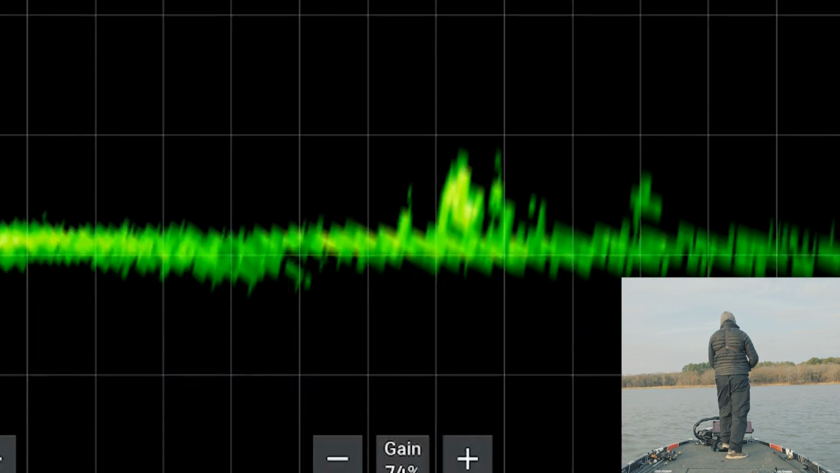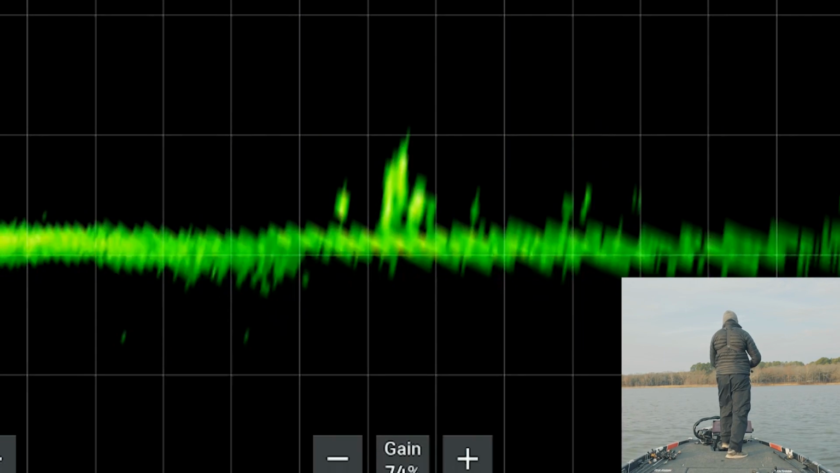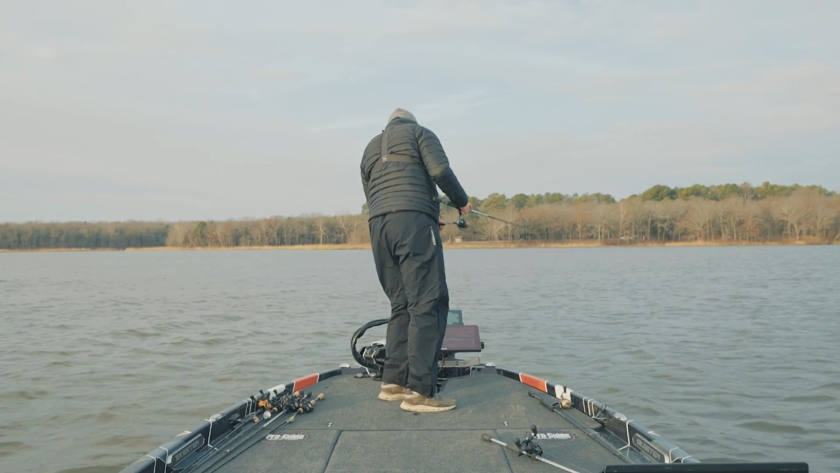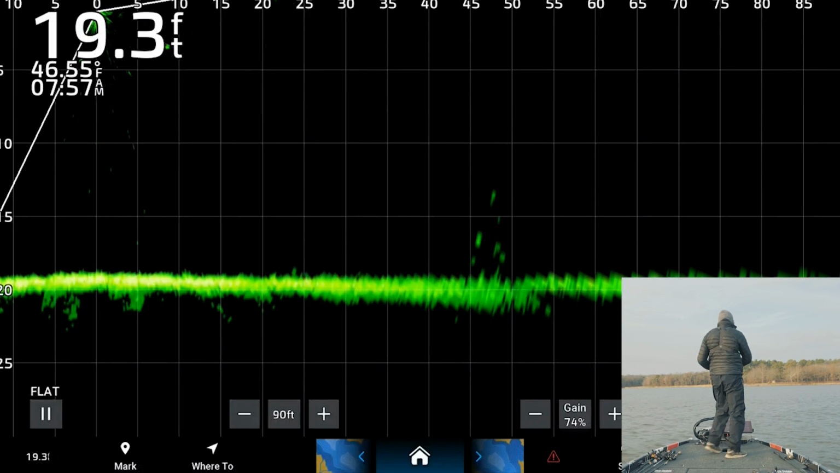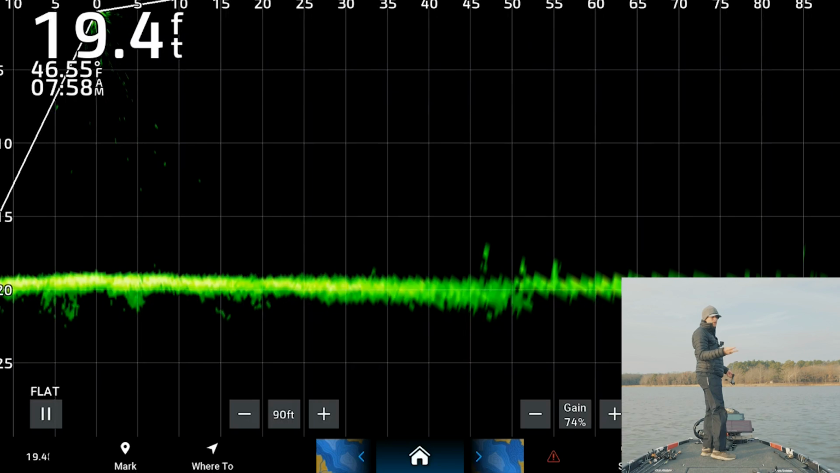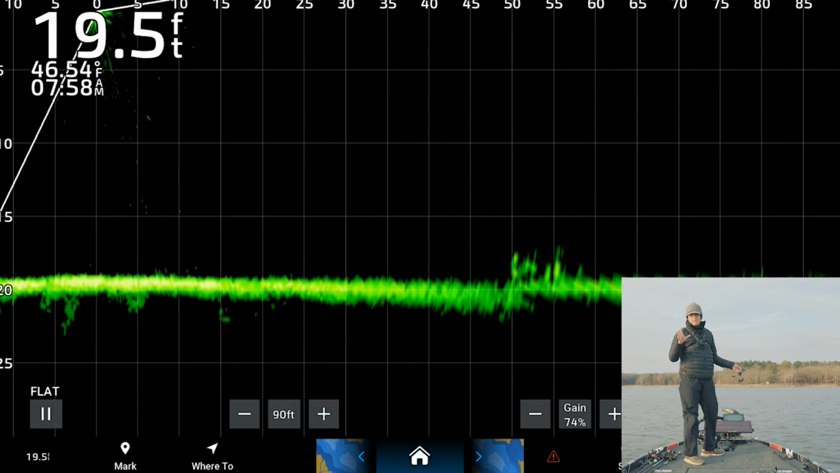But all that stuff there at 65, that's all bait fish, and they are sucked to the bottom, which honestly makes sense with how cold it is. You can see water temp is 46, what is it? 46.5, oh man. The bait is moving fast and they are moving across the bottom. So probably not a whole lot of suspending jerkbait stuff. It's gonna be like Carolina rig, minnow, slow crawling Alabama rig, but this is usually when the biggest fish bite.